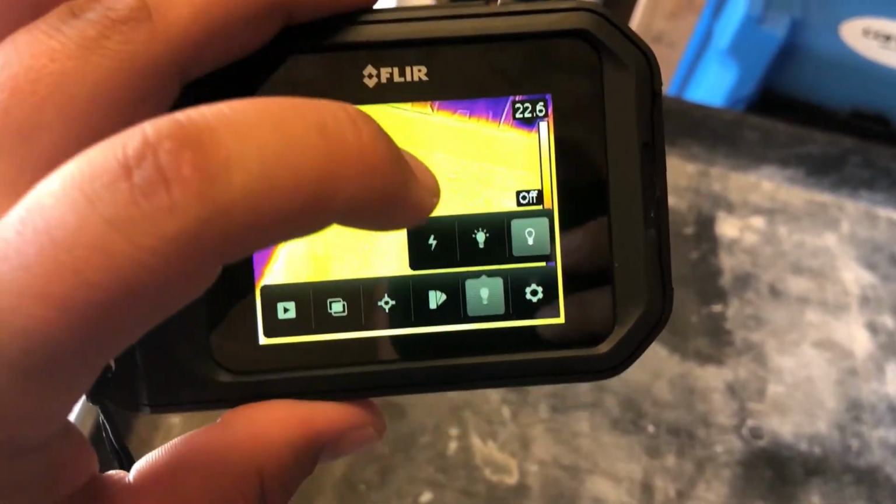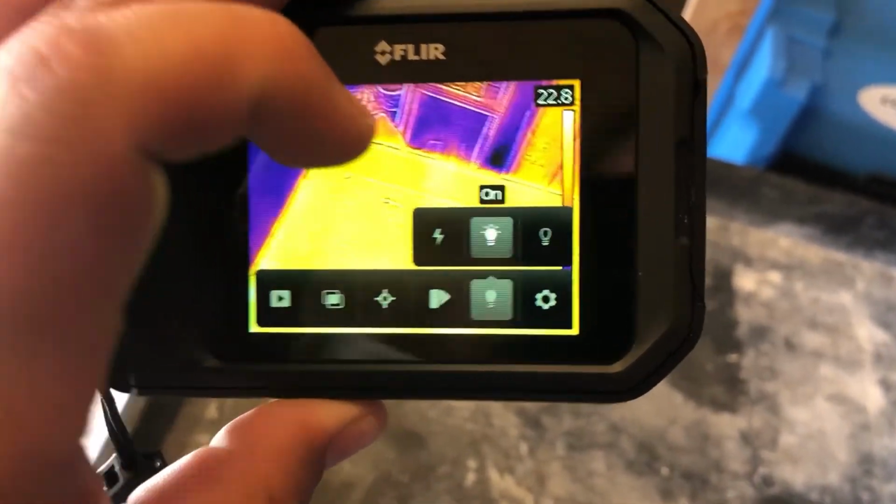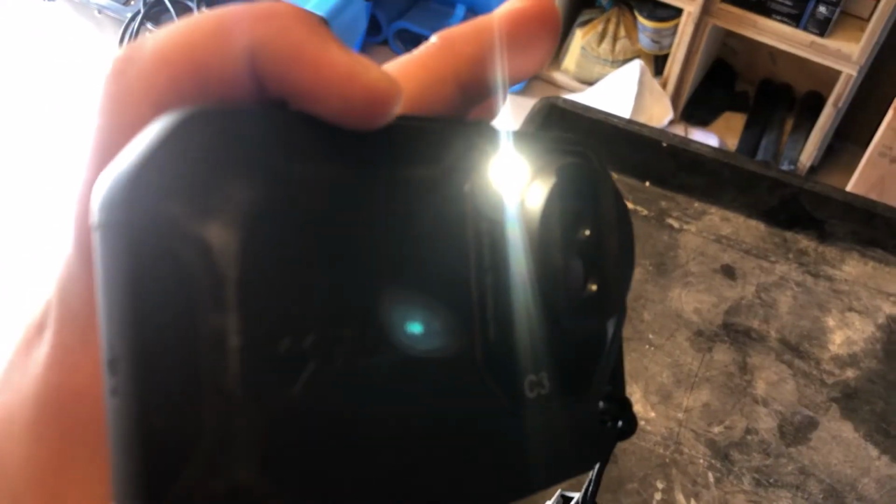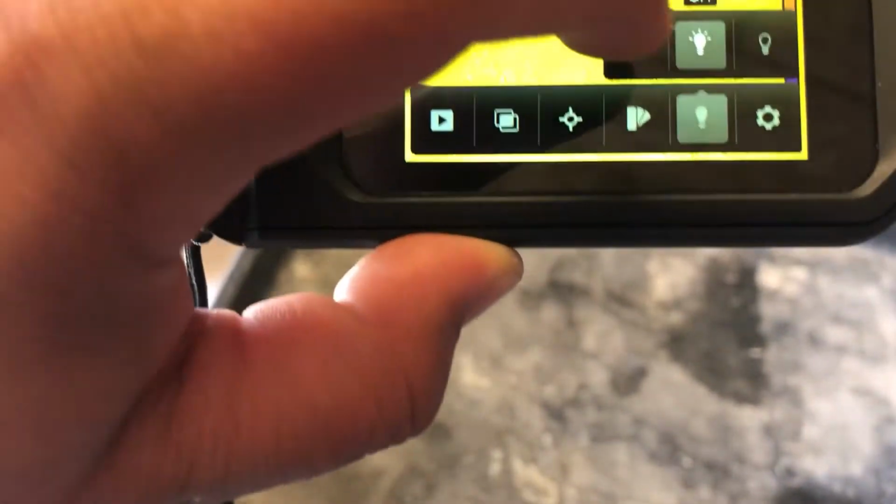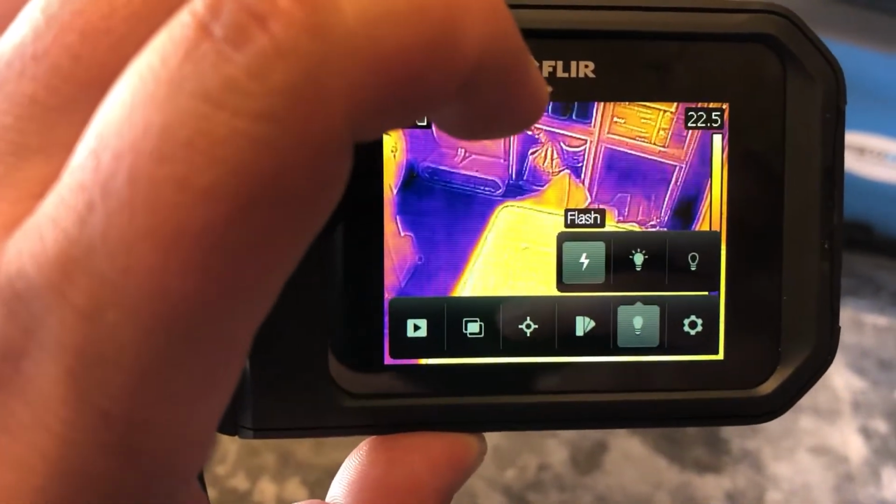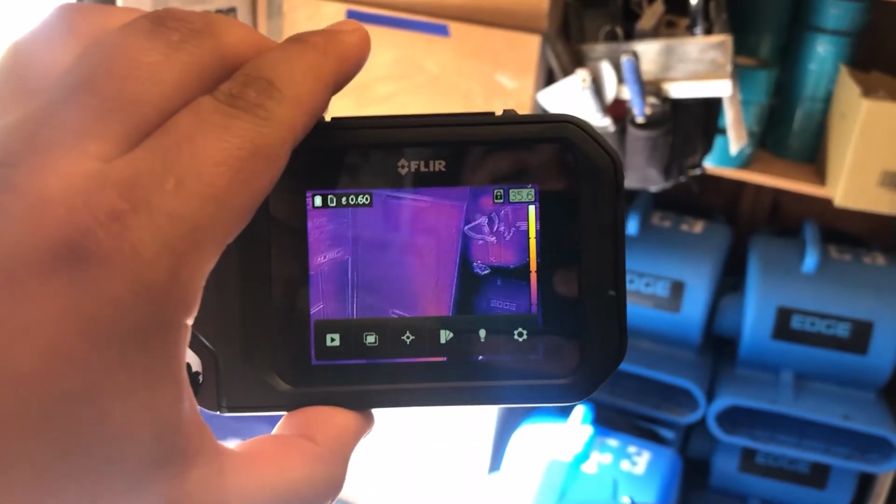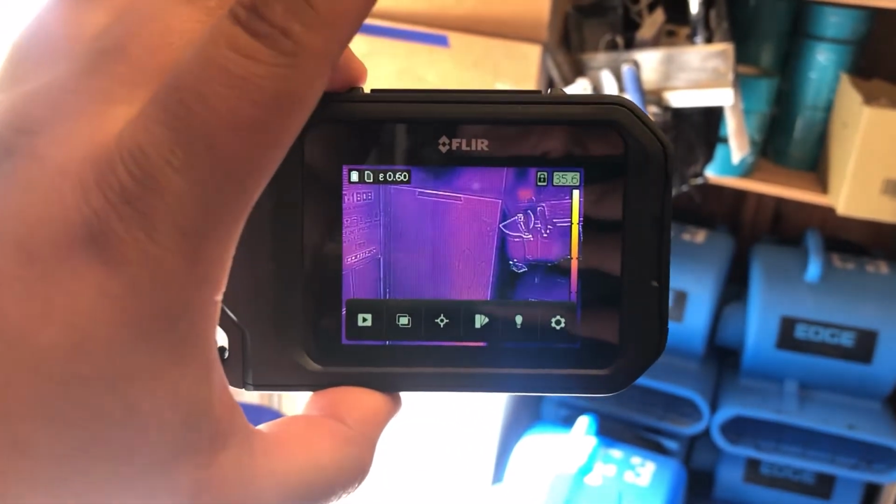There's also a lamp mode, so I now have it off. Turn it on. That turns on the flash in the back. And then you can also do flash, and when you take a picture, the flash will automatically come on as well, like your iPhone.